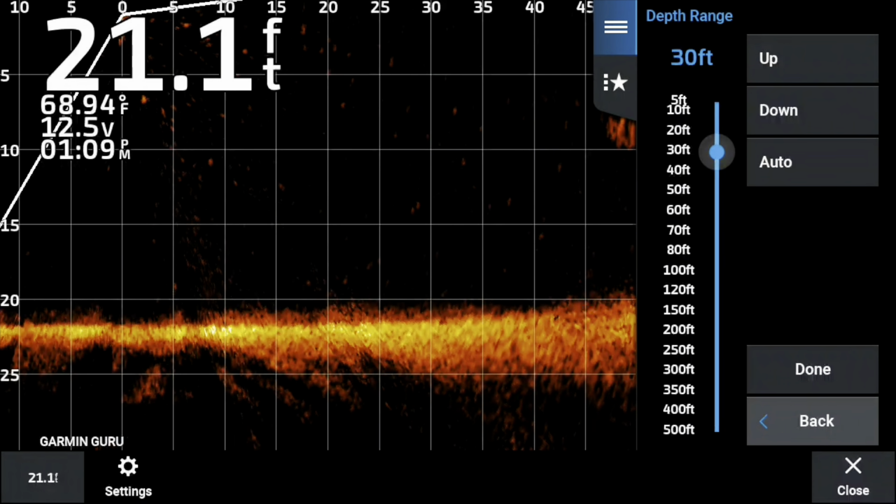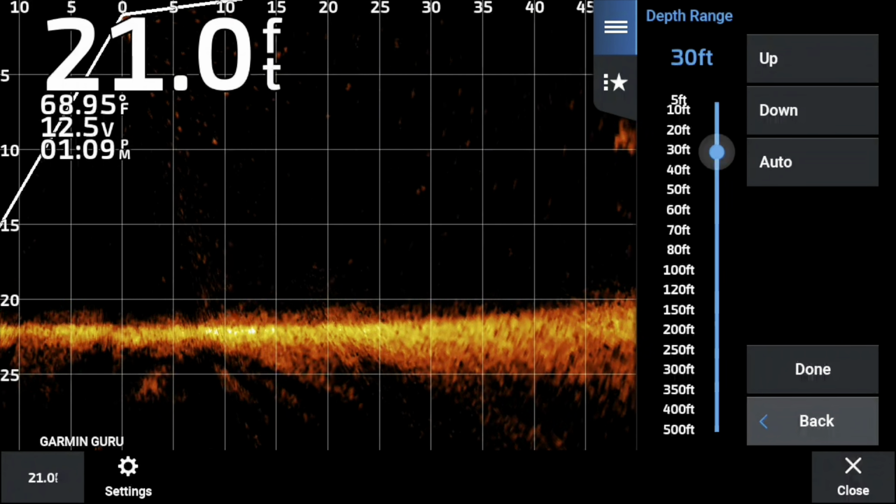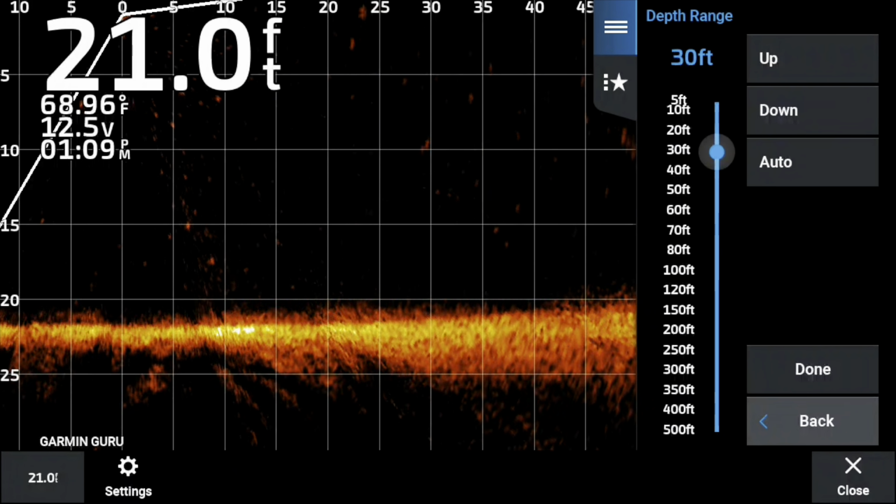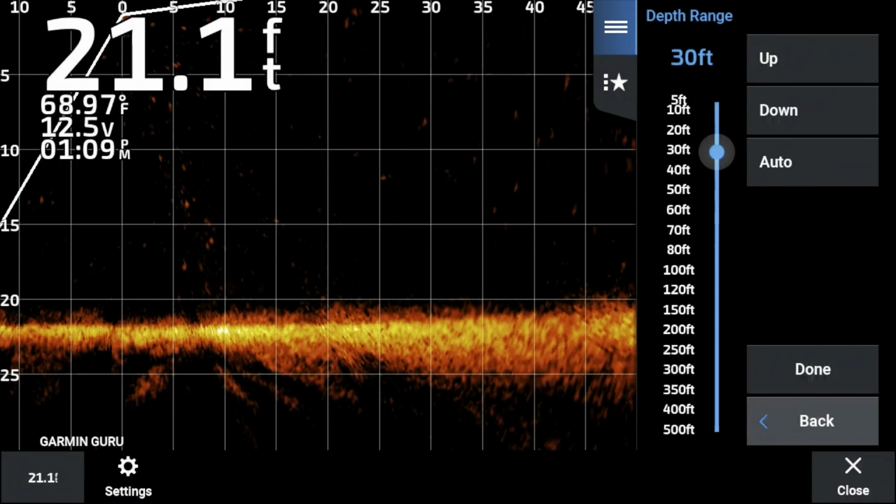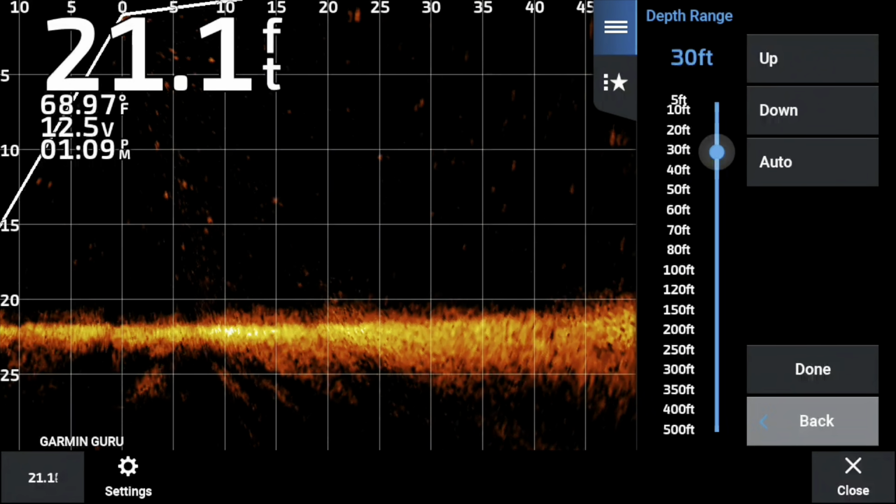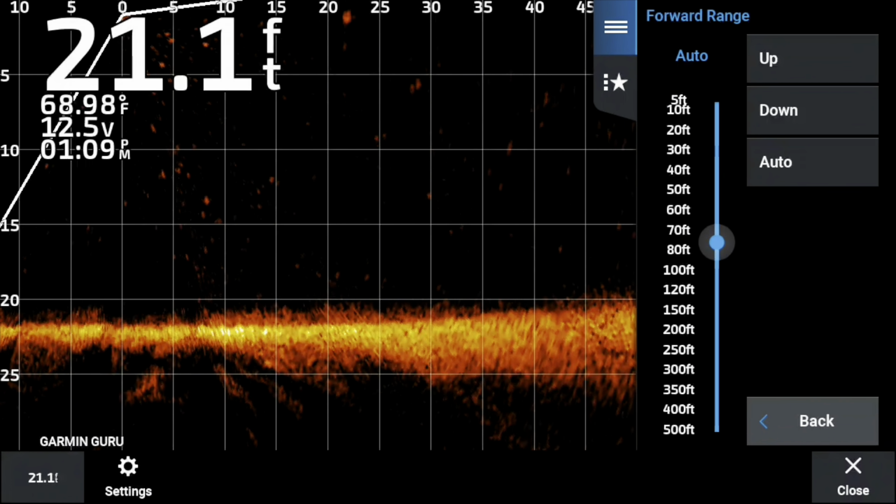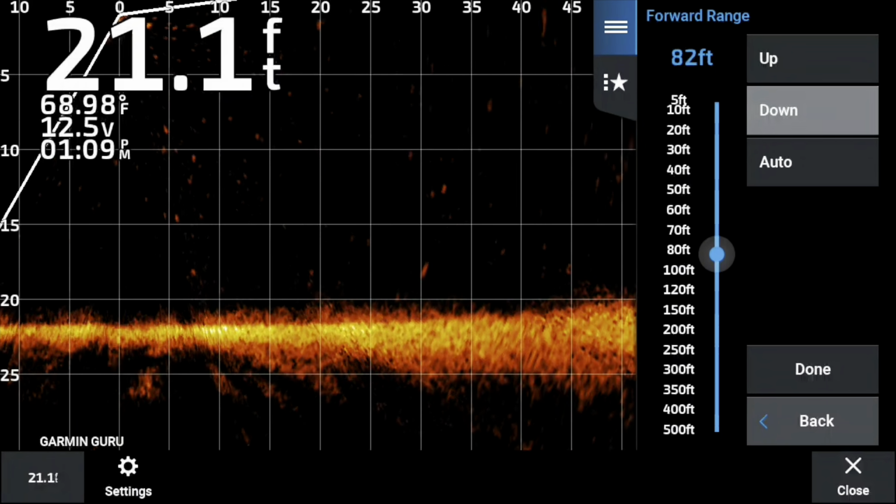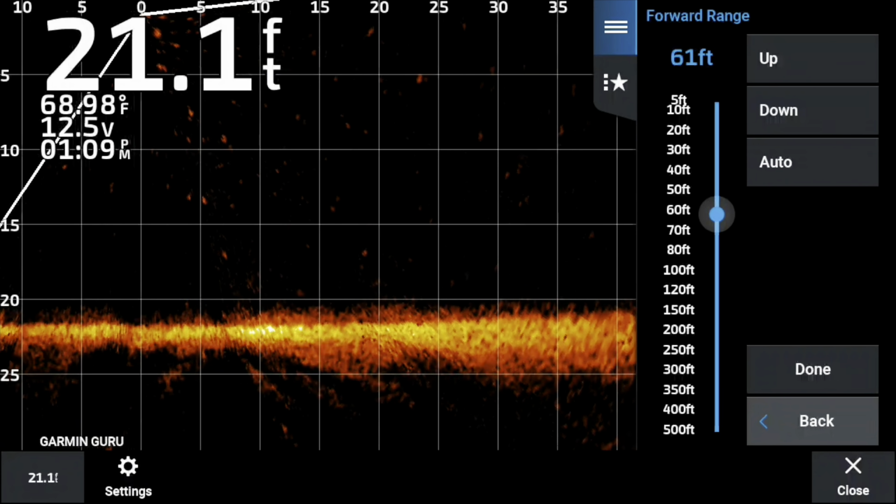Now, the depth range, as always, I like to add about 8 foot to the actual bottom depth. So we'll change this one to about 30 since we're in 21 foot of water. It doesn't have to be exactly 8 foot. And if you're wondering why I do that, I have a video as to why I choose the depth range a little bit lower than the 2 to 3 foot that a lot of people use.